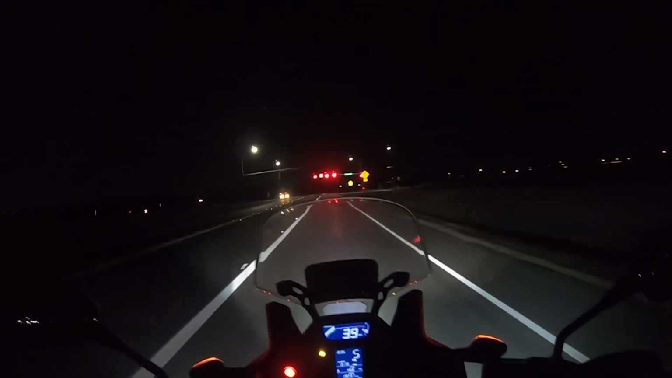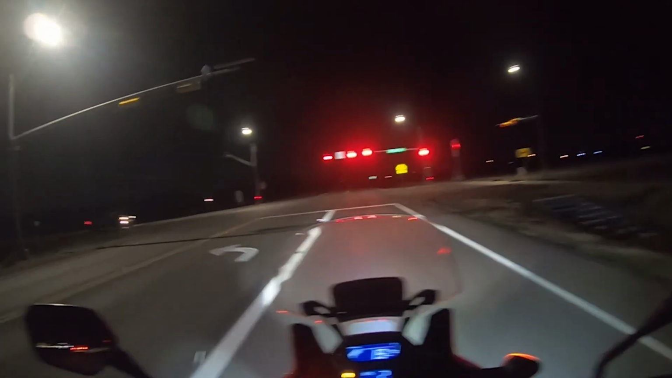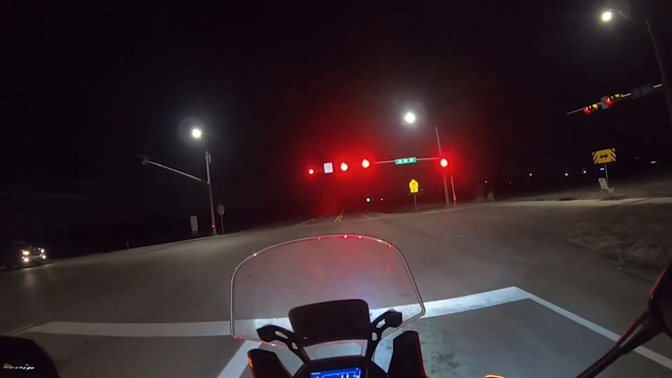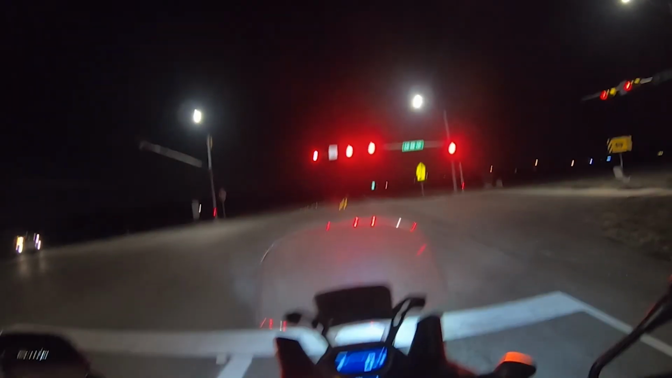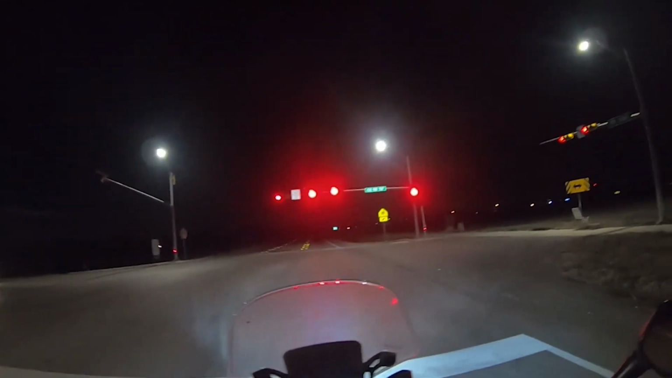So another thing to note on these Africa Twins, if you are new to riding one, it'll say in the manual, don't adjust the traction control while you're moving. Very much so, don't do that. If you're on the DCT, I wouldn't recommend it on the standard either.